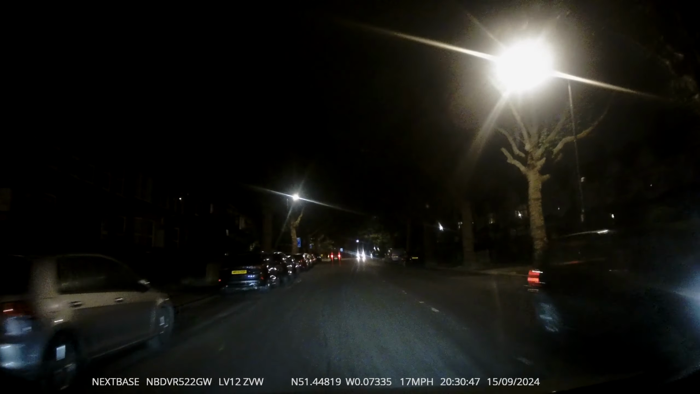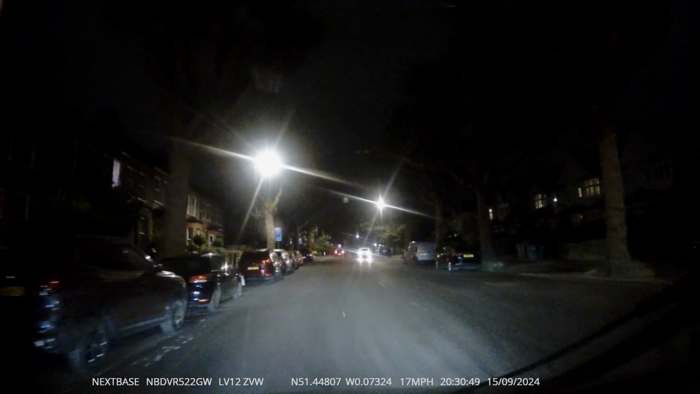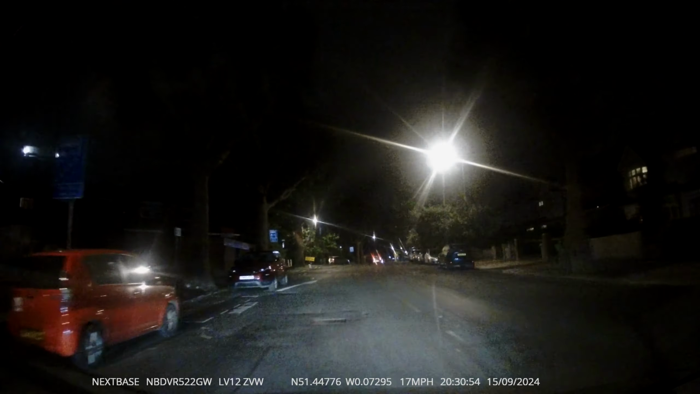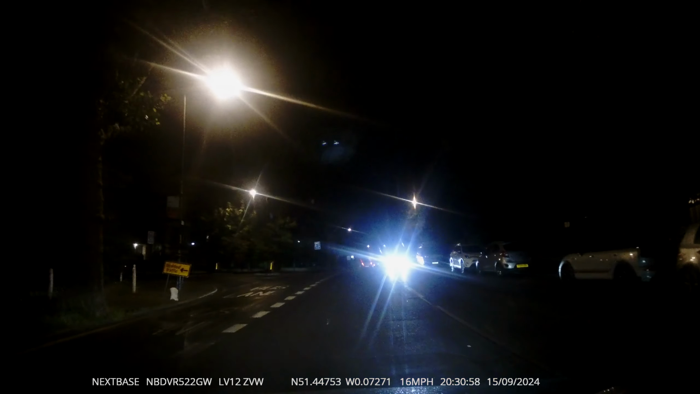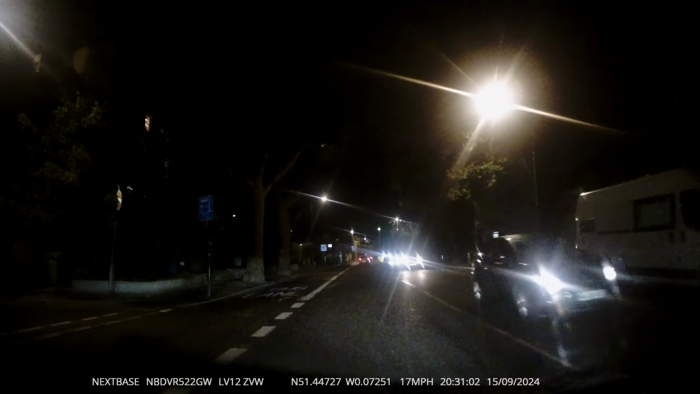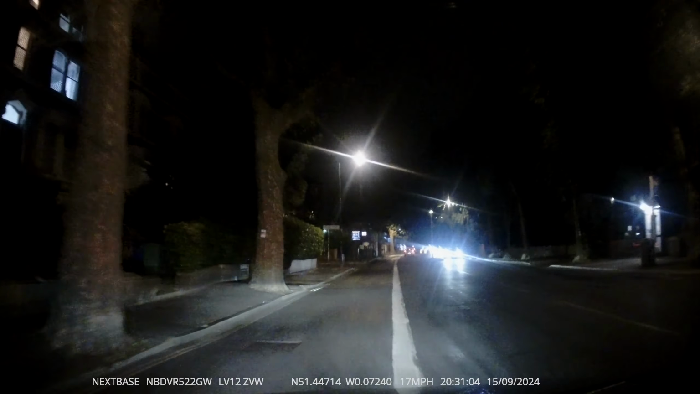Bus lane coming up. Let's see what the time is. It says not between 7 and 7. At this time now, it's literally after 7. It's 8:31. So after the junction, I'm going to go in the bus lane. Mirror, signal left. Go in the bus lane.